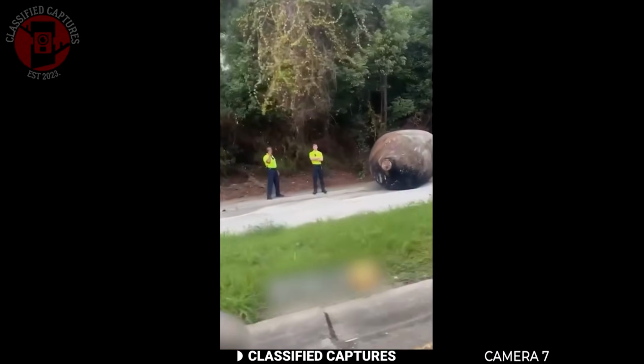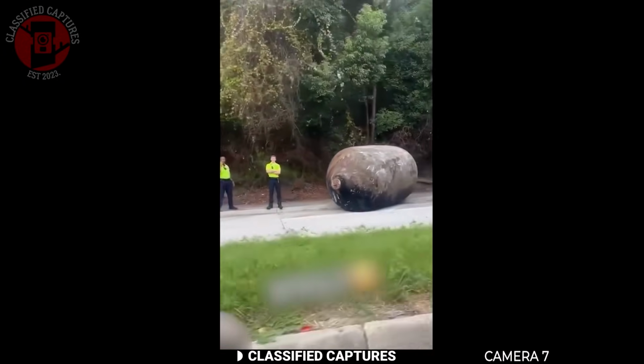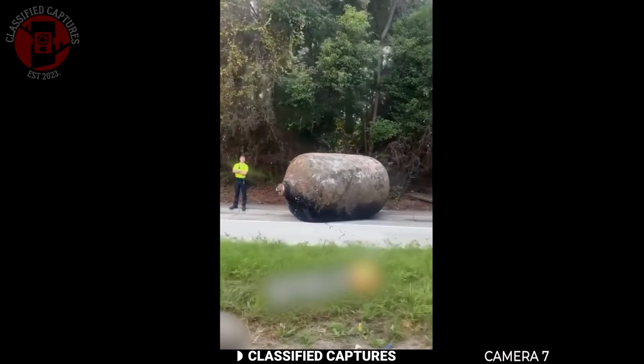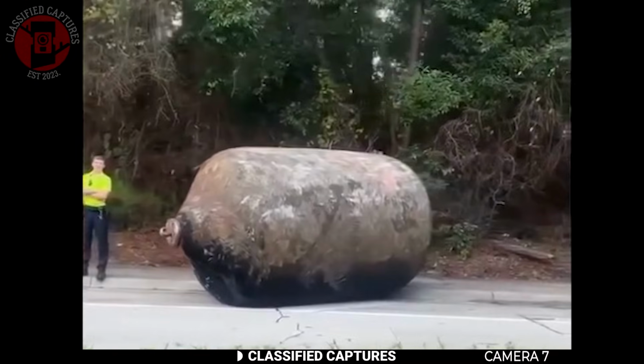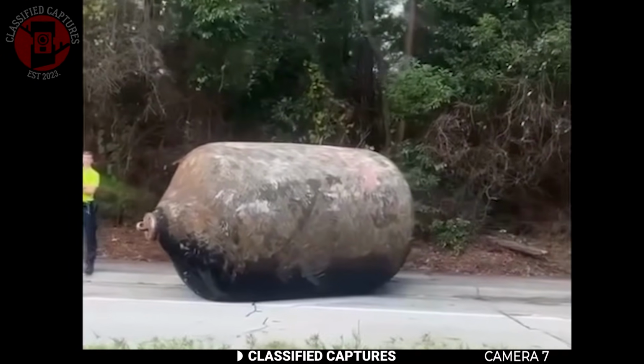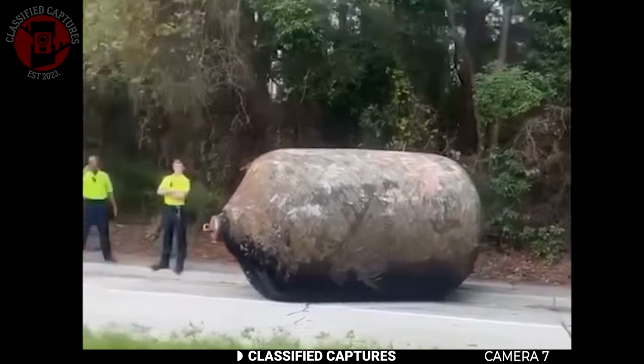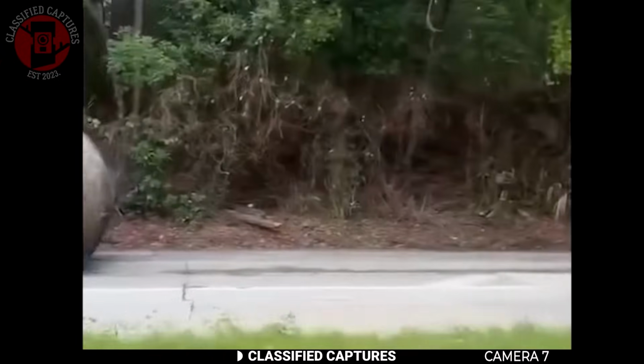Now what's strange is where this thing came from. Behind the scene is a dense forest and far too steep for something that size to have just rolled out of it. The only logical guess some people are making is that it fell from above, but from what? A plane, a satellite, or something entirely different?